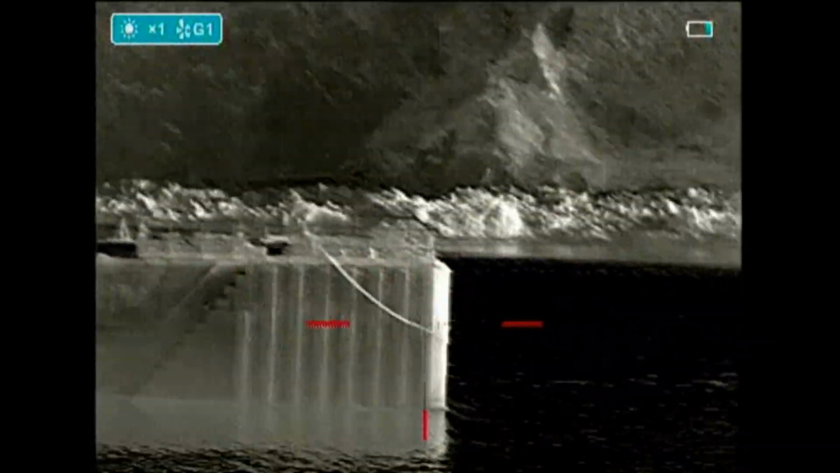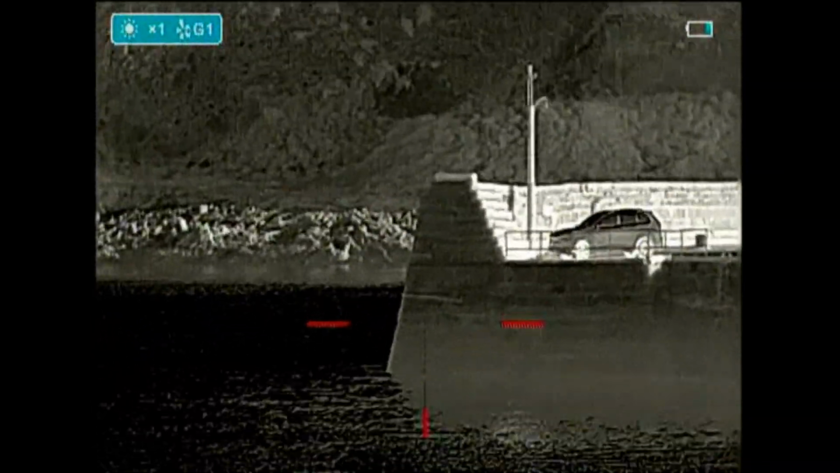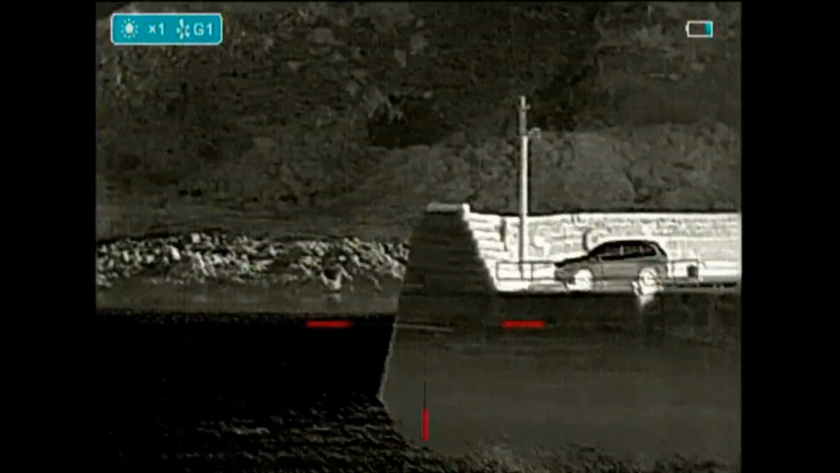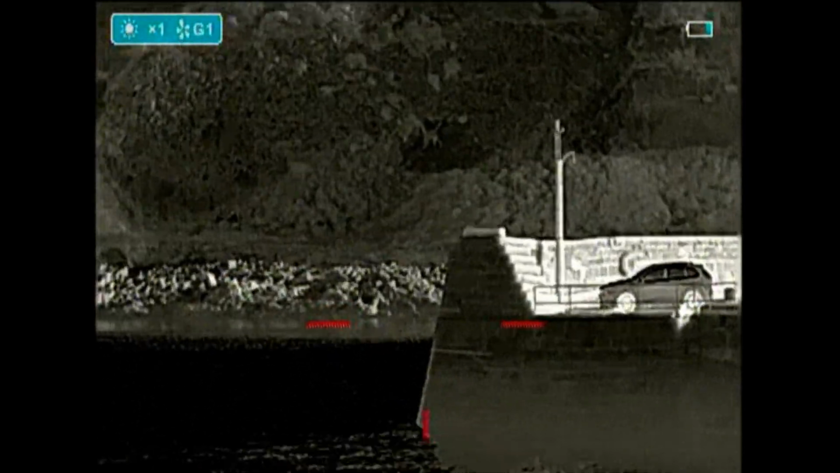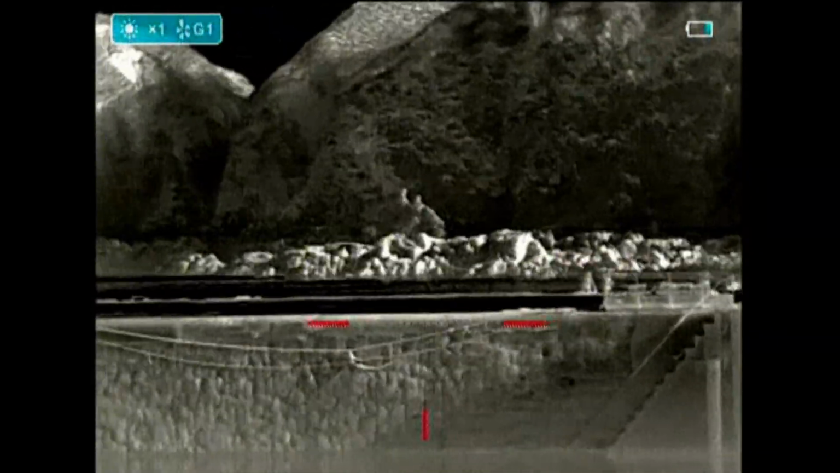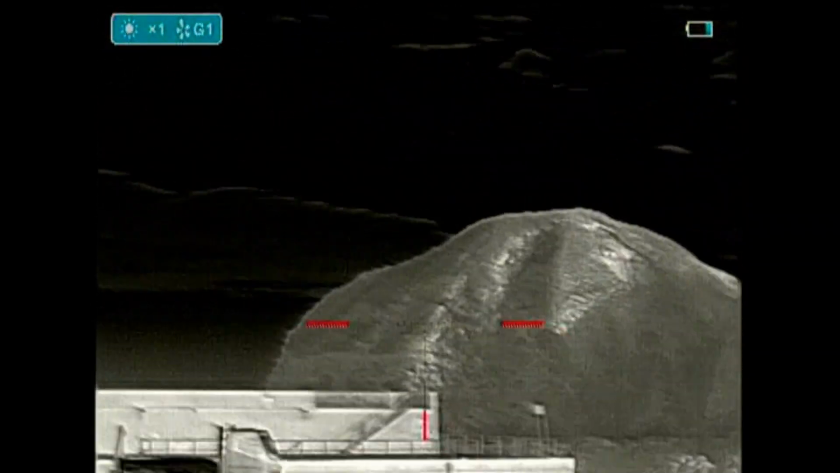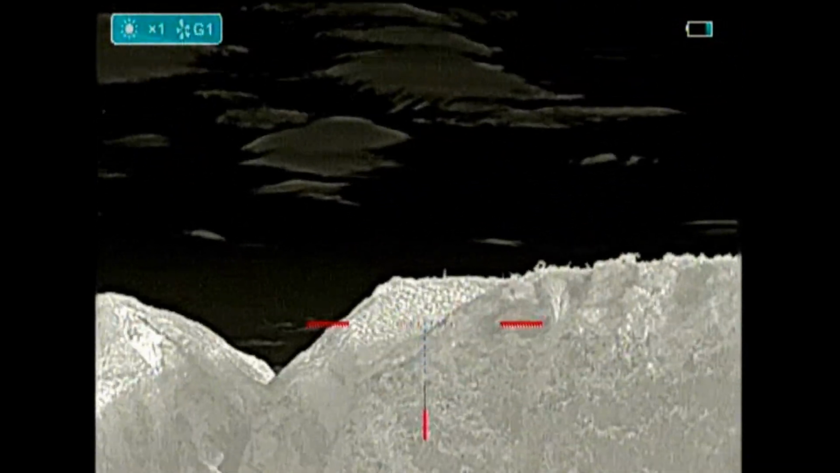Fantastic picture zoomed out. I think this is a fantastic spotter. It's up to you to decide whether it's as good a Riflescope as the PARD SA25. And the two are compared side by side. You'll have to watch the 2 different videos together to compare them. Excellent, excellent spotter.